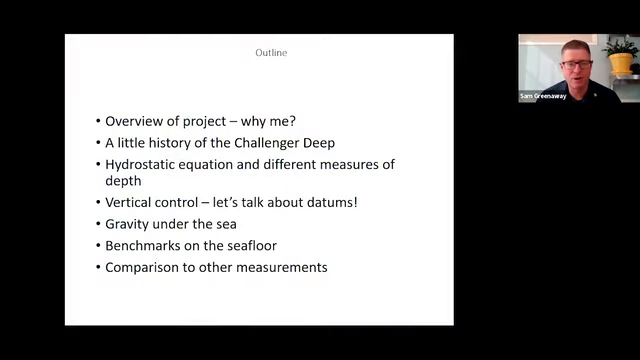I was invited to take part in a project to recalculate that depth. I'm going to talk a little bit about that. Here's what I'm going to talk about. I do have 2 slides that have math on them. I'll warn you in advance. They're not critical for the story, but they may help understand some of the bits.